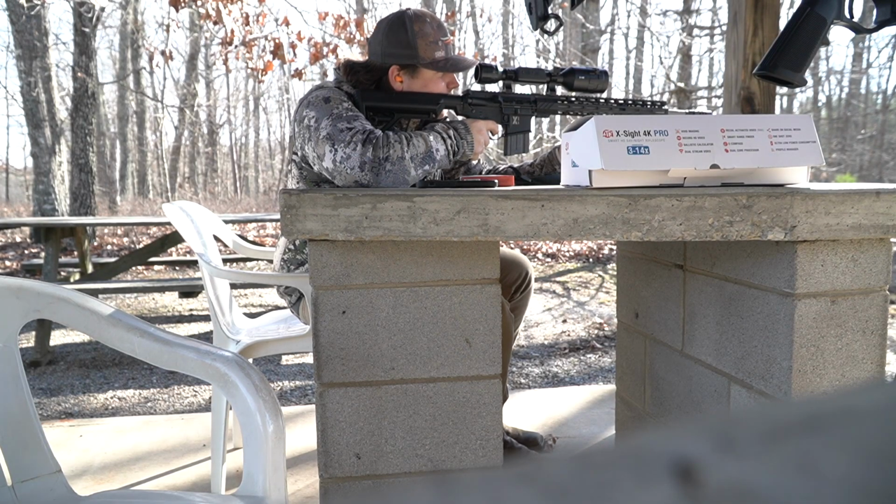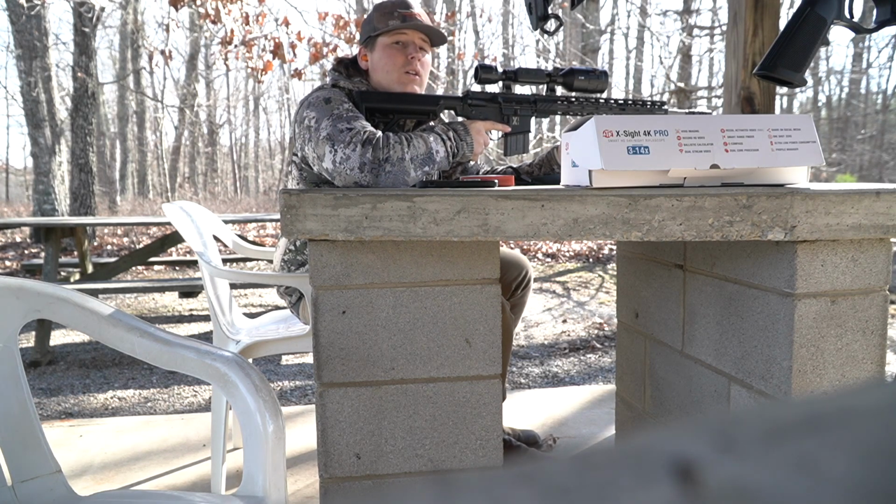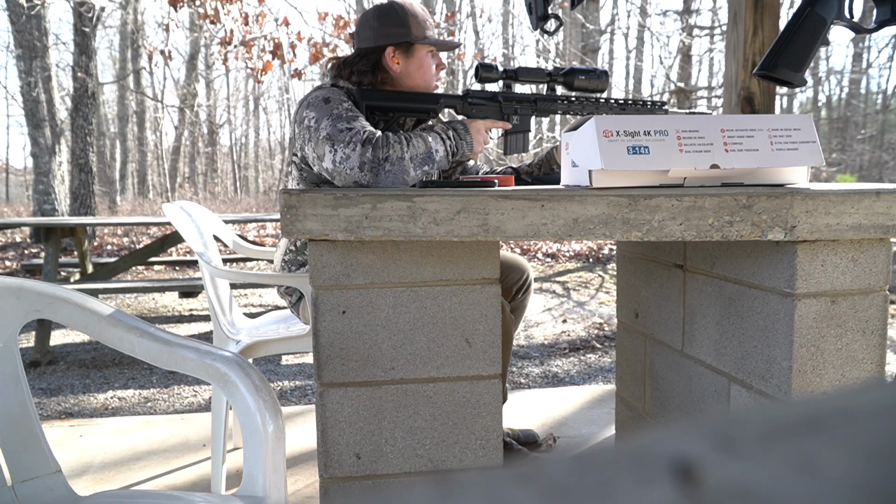Where'd it hit? I can't tell. Which one are you aiming at? The top one. You just gonna shoot twice or something? See where it hits, and then we'll go look at it.